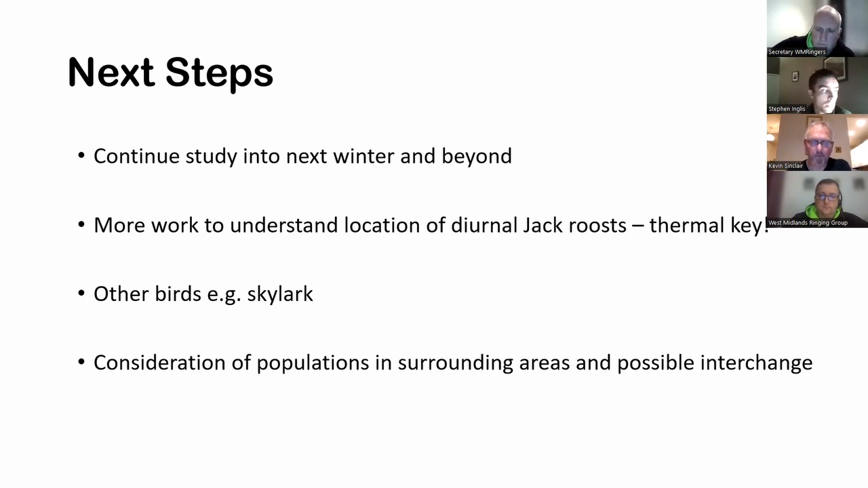I think you've hit the nail right on the head around the jack snipe, and it's great that someone's sharing what they're doing with them. Because we had a new site last year, and we found 60 that we never even knew were there. Just using thermal with the light pollution we get, it's hard to see anything, let alone a woodcock. So to use the thermal, it's been really useful, especially for skylark and jack snipe.